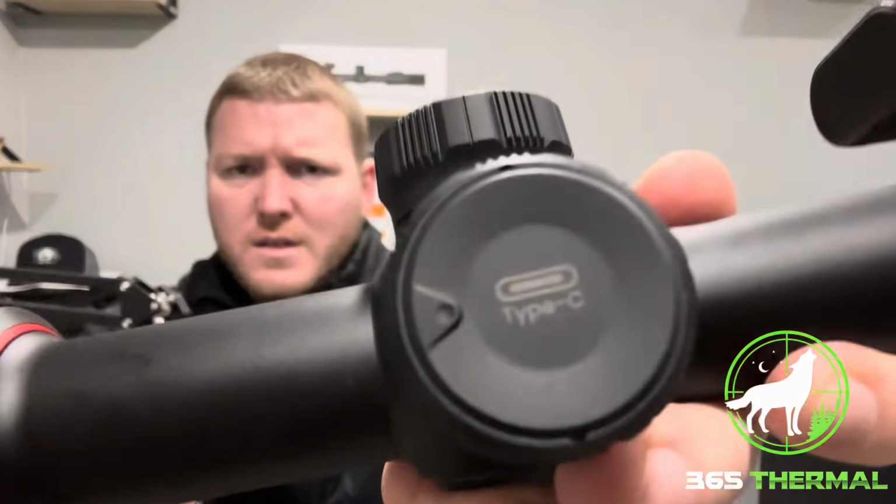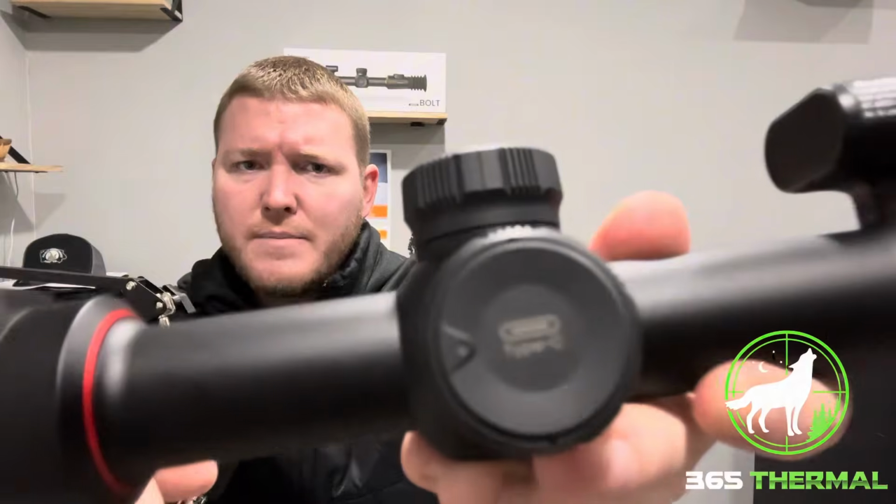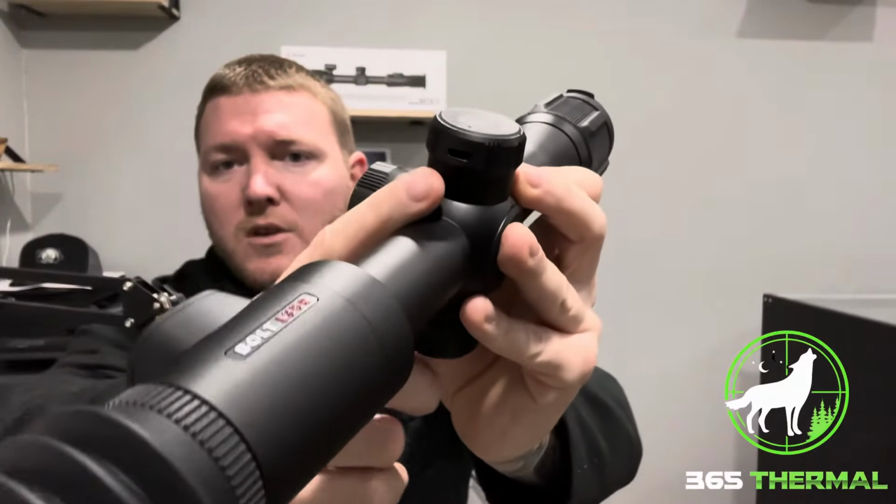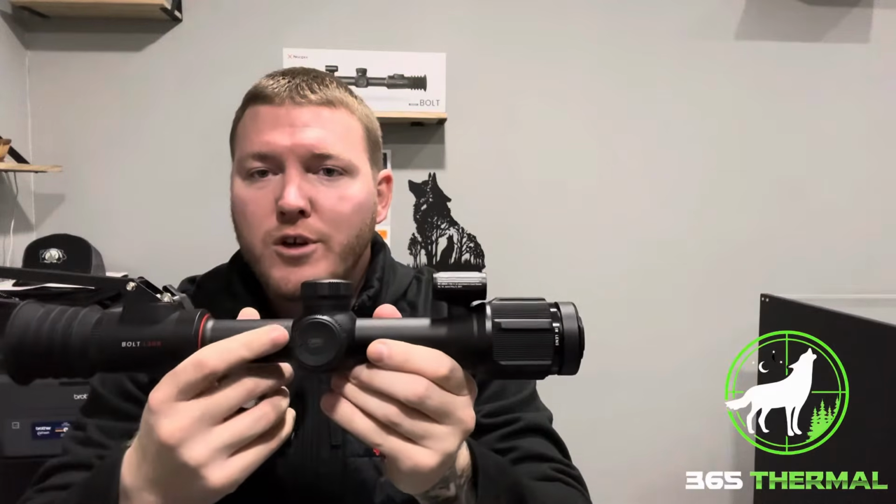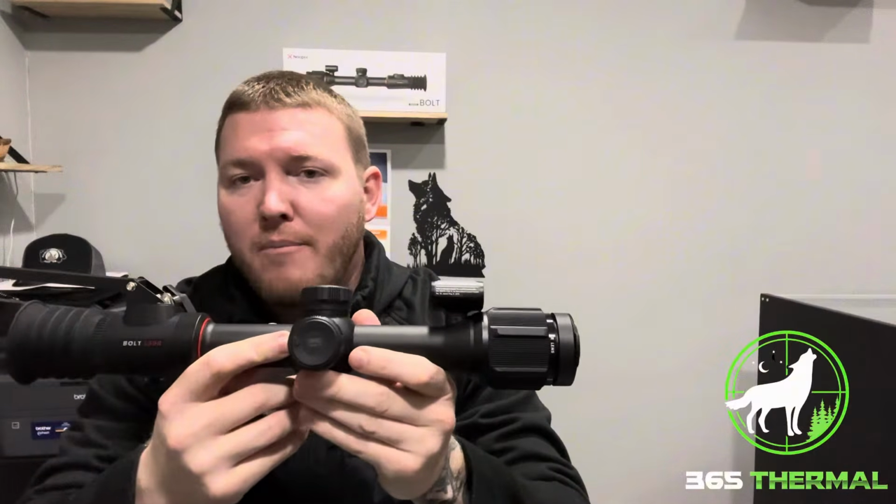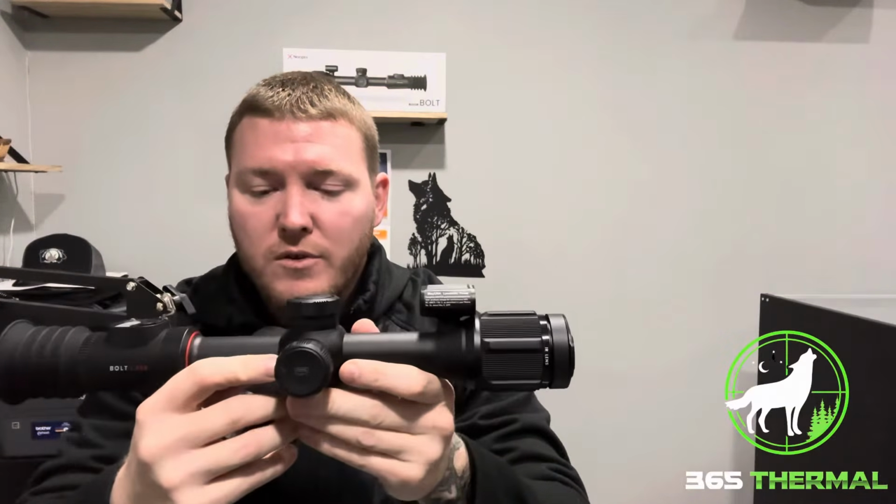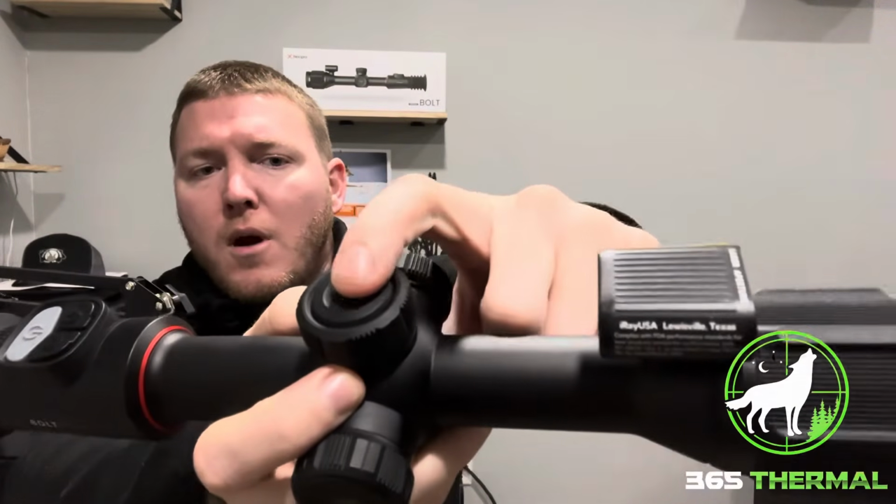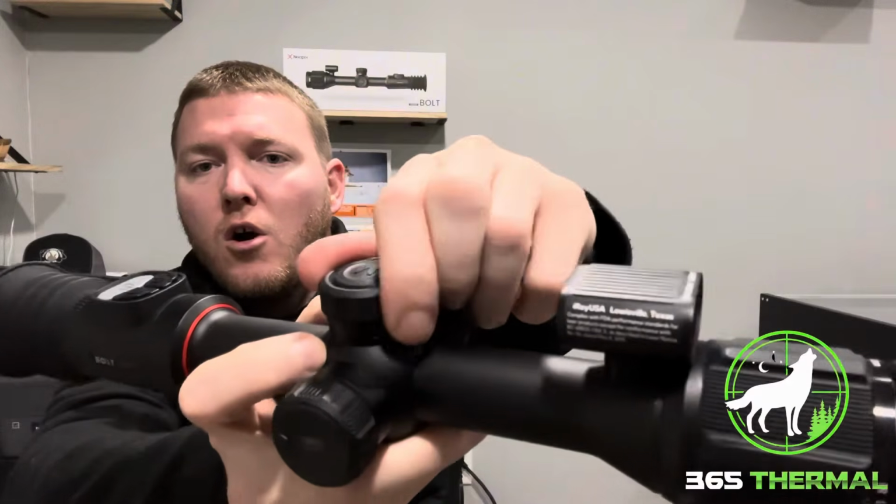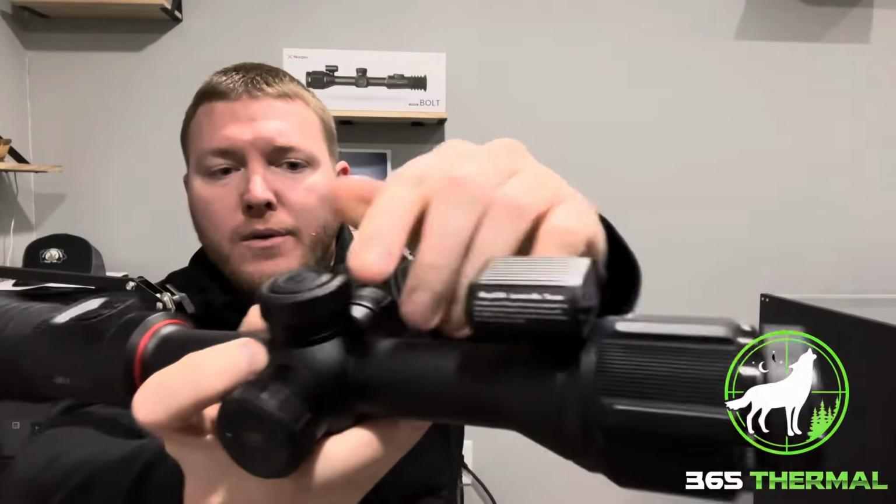On the right turret, let's see if we get there. You go. It says Type C. So that is going to be the USB-C port right here on the back. And you can charge your internal battery with that, pull videos and files off to a computer. Top turret is going to be your menu button right here. Also, your scroll wheel, okay?